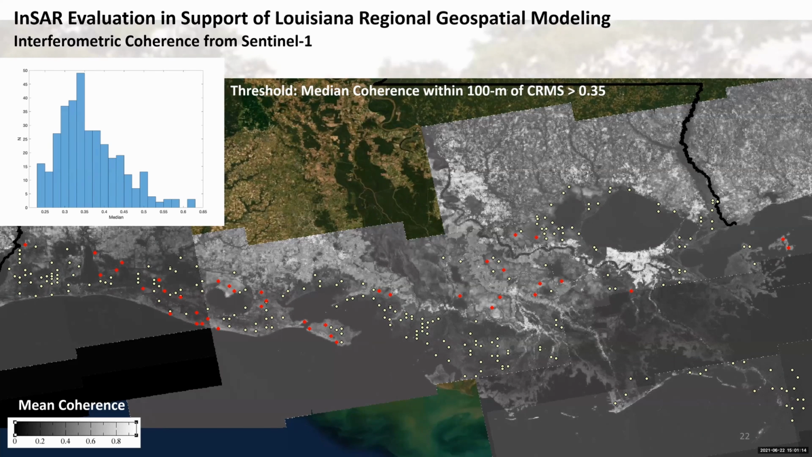And if you put that threshold and you say you need a CRIM station within 100 meters of an area where within that 100-meter radius circle around the CRIM site, you have to have greater than 0.35 coherence, then the red stations are. And so you can see a lot of the stations just do not maintain enough coherence for you to make a measurement directly at the station.